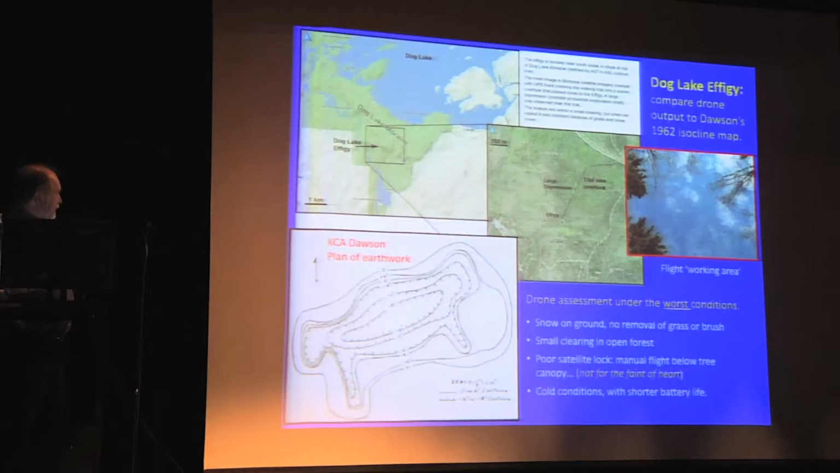So this is Ken's representation of the dog effigy. It's an intaglio earthwork. The body and head and legs of the earthwork are actually depressions, and you can see a raised ridge surrounding the main body of the critter.